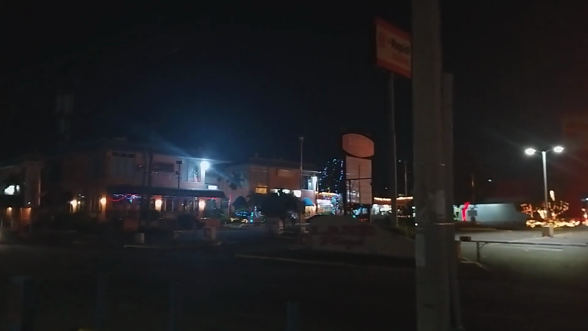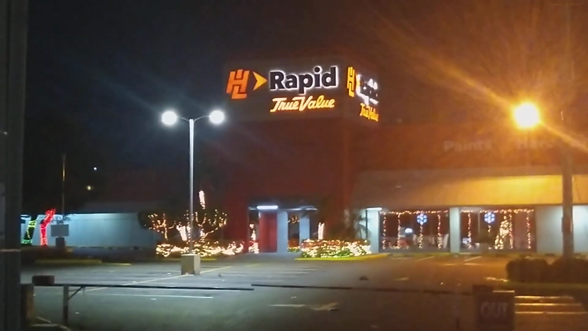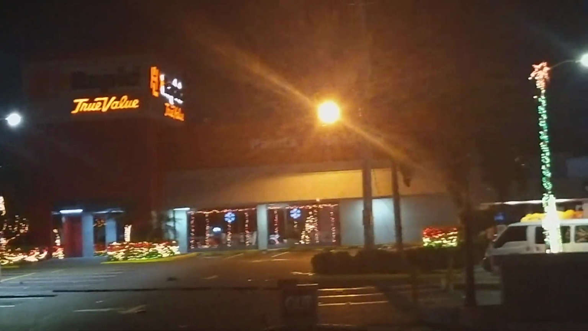Alright, let me just park a little bit and show you guys across the road. Hopefully you guys are seeing it as clear as I am seeing it. Let me try my very best to show all the details. So we're on Lane Plaza and also showing the Village Plaza. I know a few persons wanted to see how the place looks at night in terms of the decoration, the Christmas lights. So this is it guys.